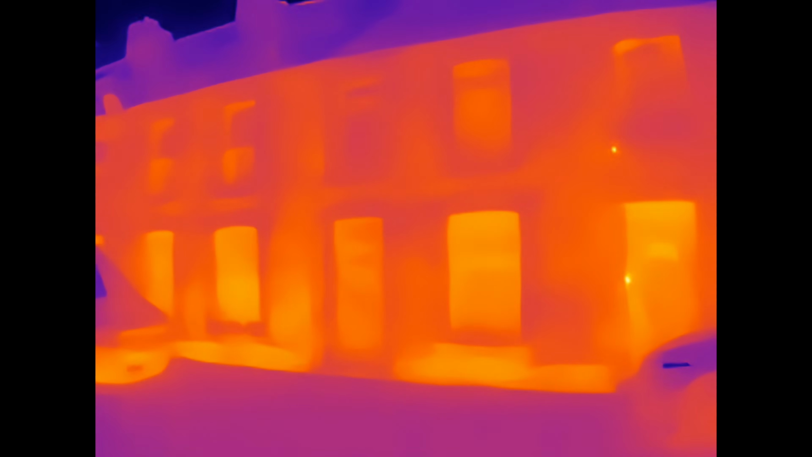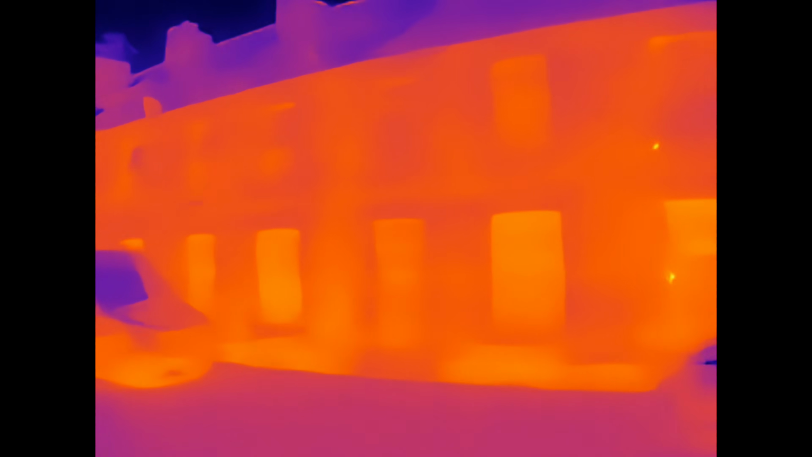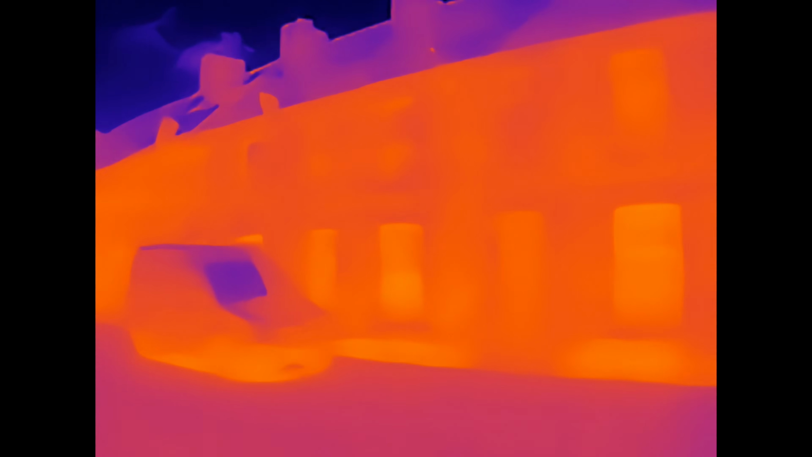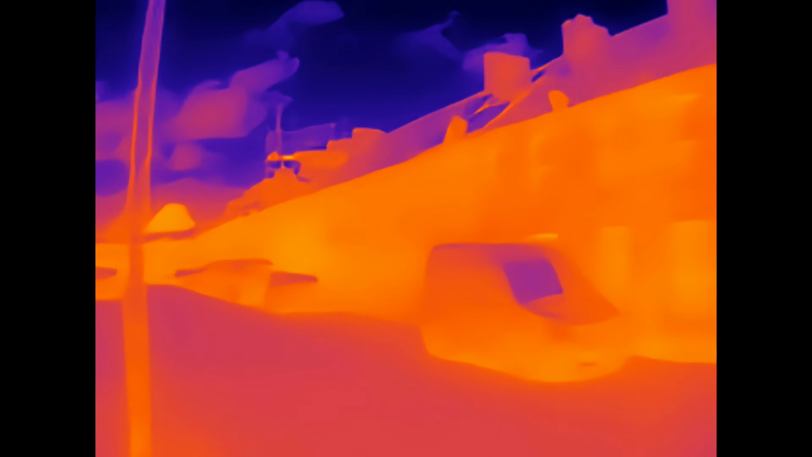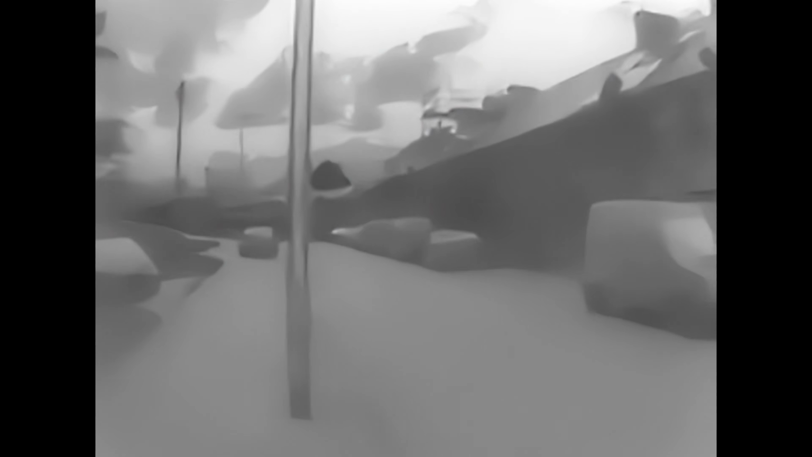Moving out into the field, I was trying to see here how it would pick people up at a distance, and it does struggle with this, but you can absolutely use it to look at property. So again, you'd want to look at areas where there is heat loss, things like that. But the resolution is always going to be a factor on this, but you can see it can be used in these scenarios.